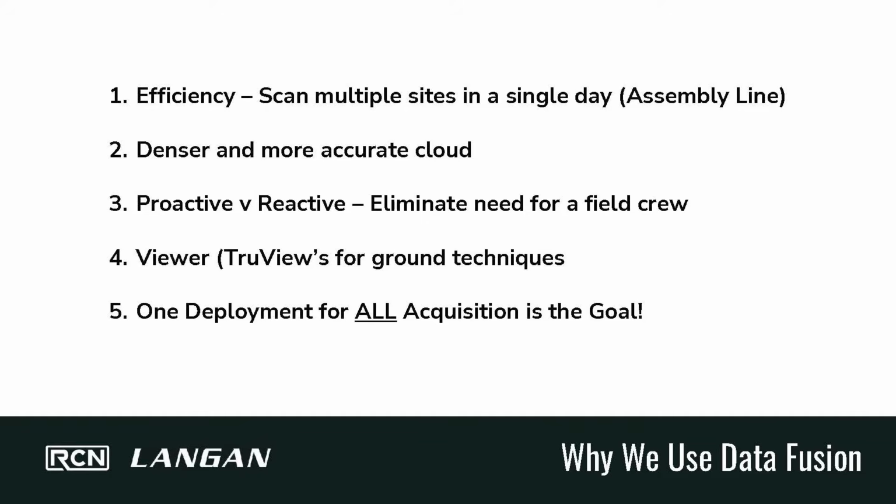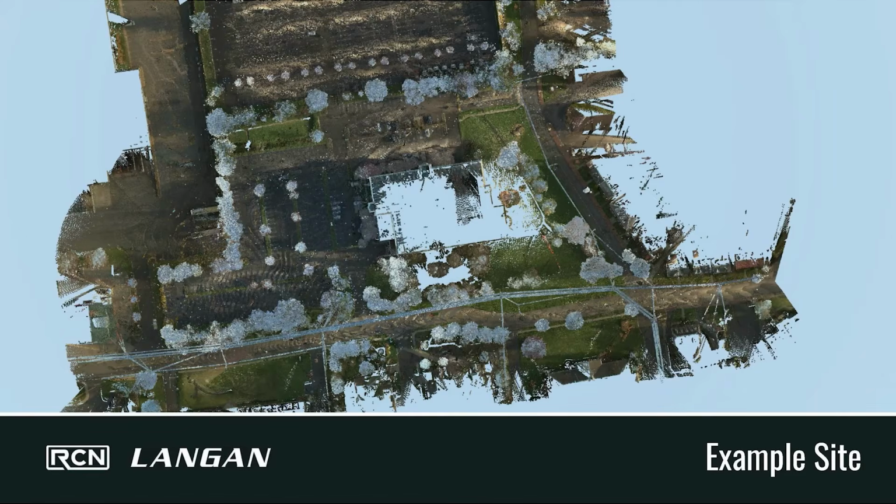And another reason that we like mobile scanning or ground scanning too is for the viewer, the true view, or any of the viewers. It's just nice to give to the client, stakeholder, engineer, whatever it is, just having the true view, or for extraction, having Google Earth type imagery. And like I said before, one deployment for all acquisition. That's the goal. So this is a typical site, any town USA.